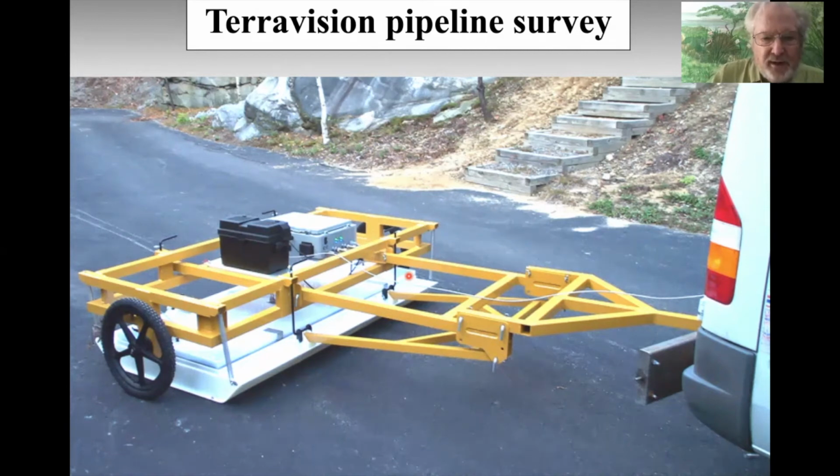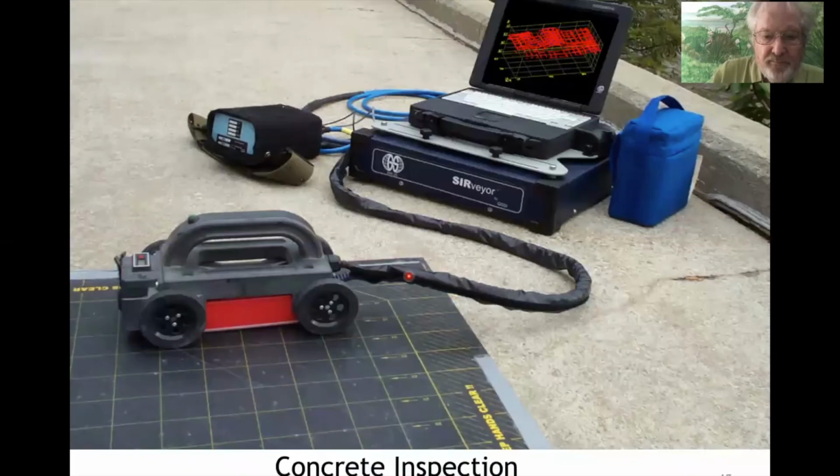This unit, very interestingly, to give you an idea of how powerful the software is, you can push one button at the end of this mile-long survey, and it will automatically show in 3D all of the pipes. So there's very little human intervention needed to find where the pipes are, the crossing pipes.